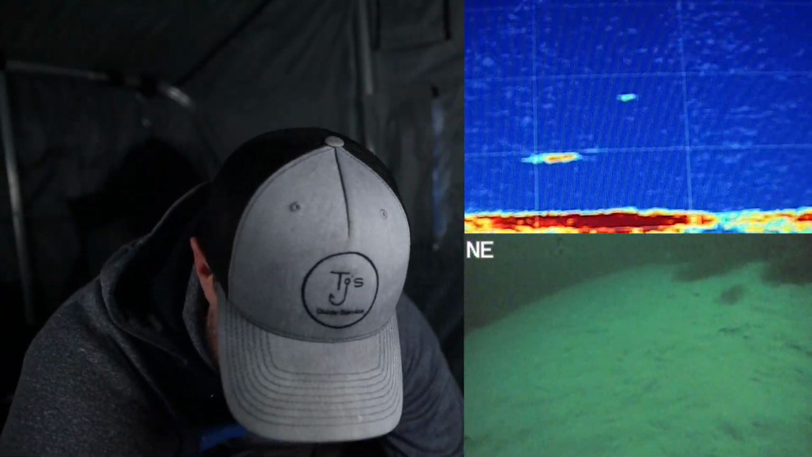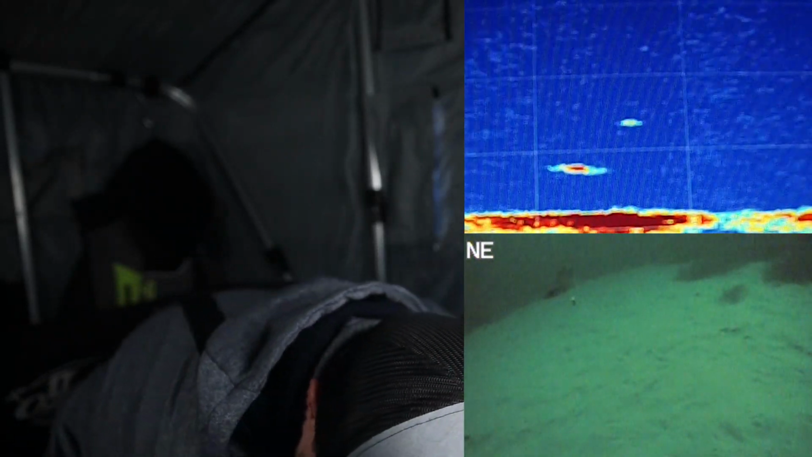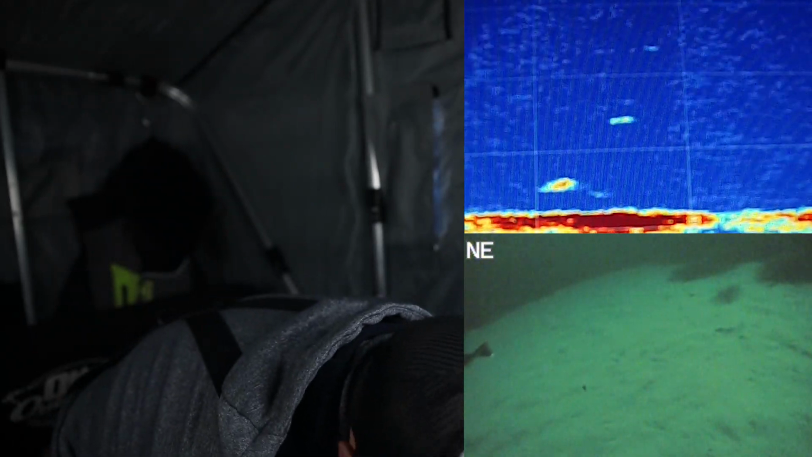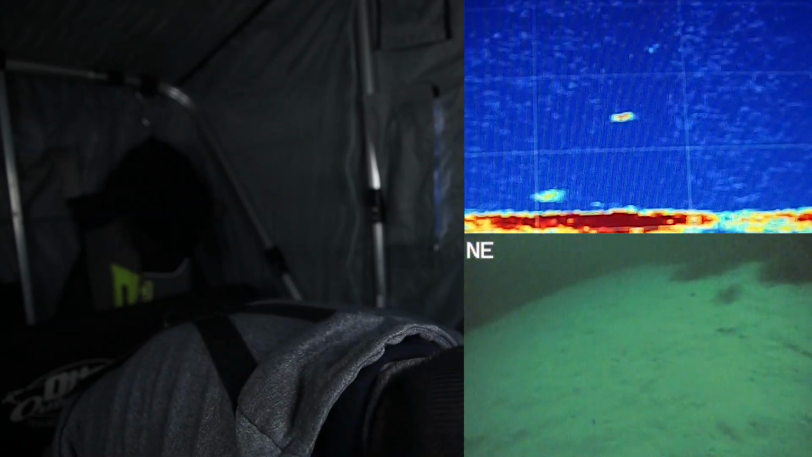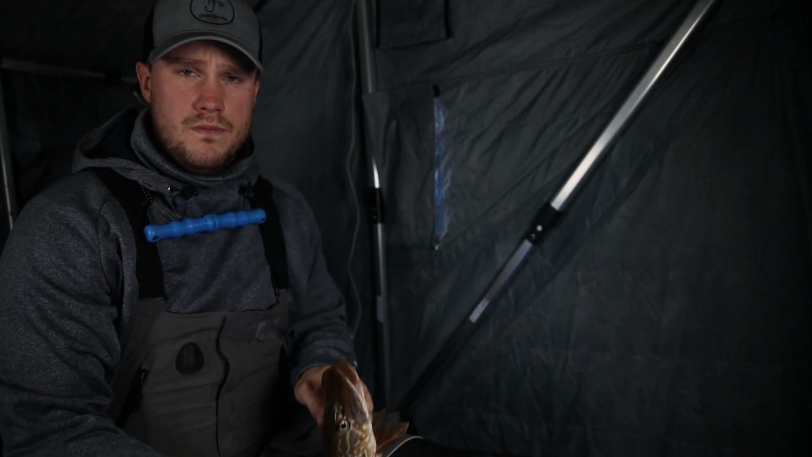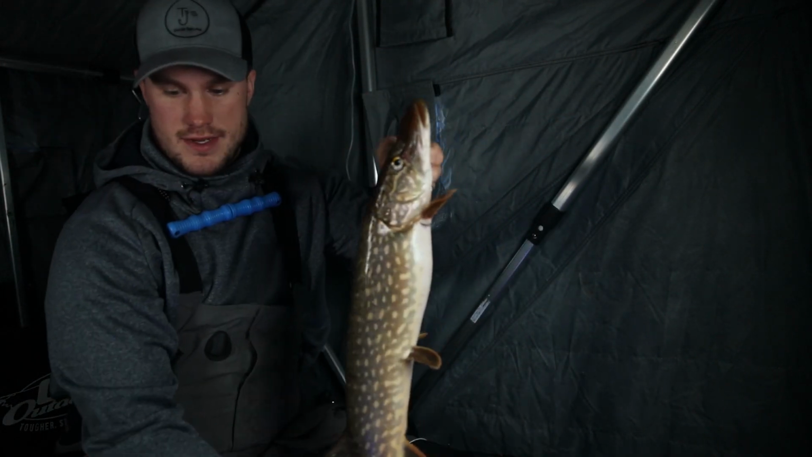Oh, there's another fish down there. Come on. Need to get this line untangled. Oh, that one's a walleye. That one's a walleye. Come on. I'll show you this fish so I can get it back down. Pike, fun to watch eat.